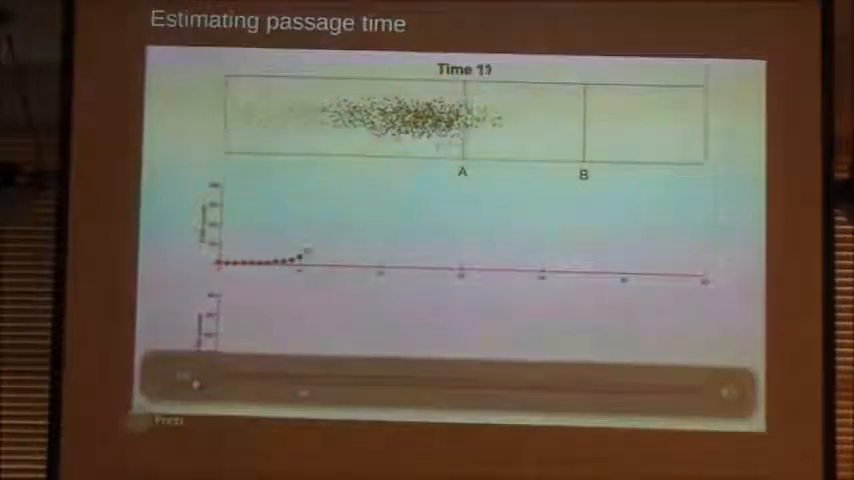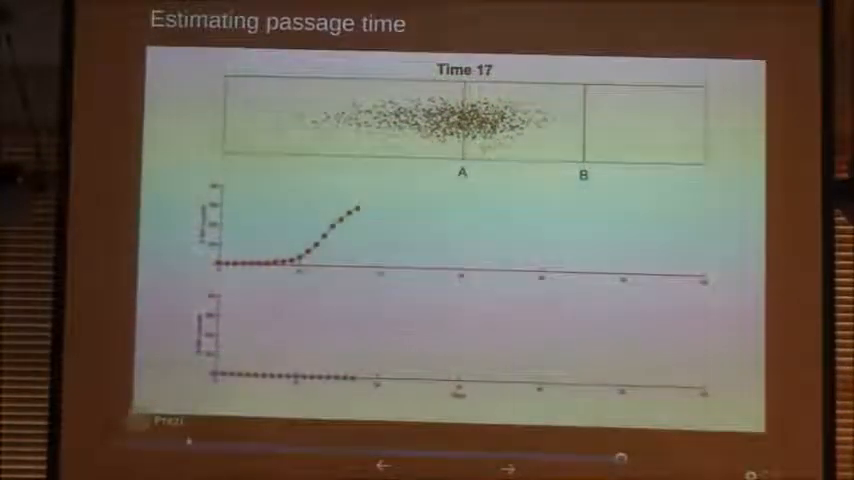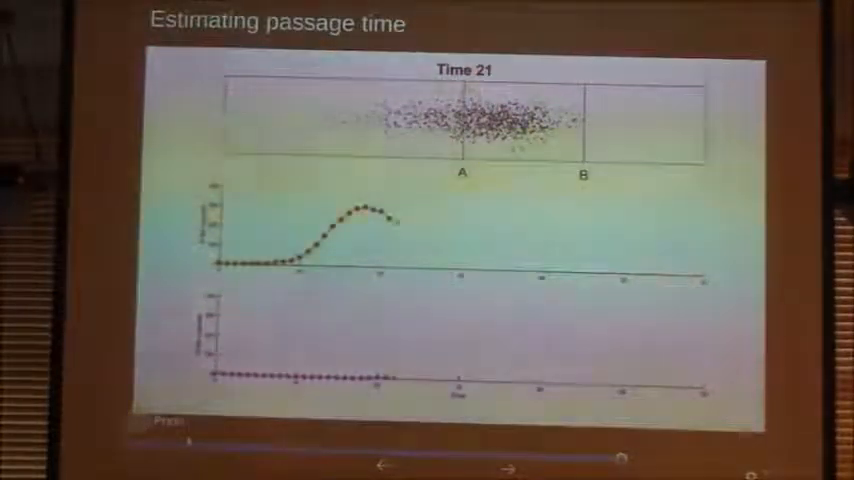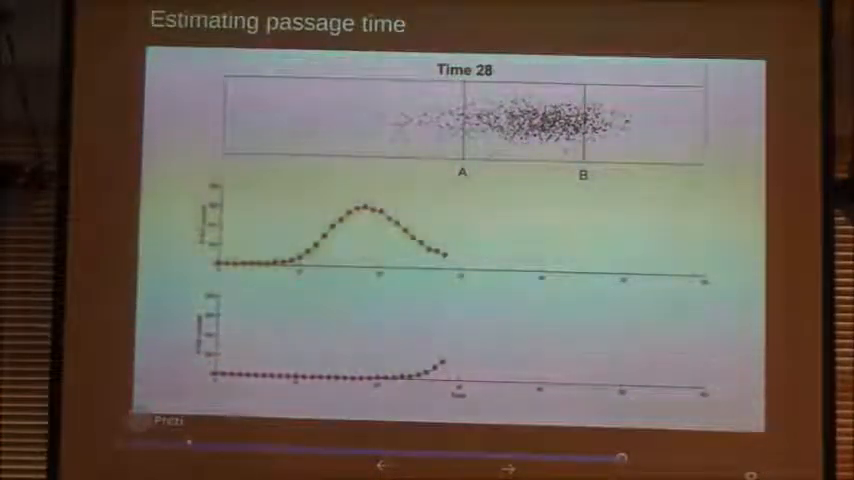As time goes on, you start seeing fish going past point A but nothing at point B, and then they start to show up at point B, and it's diminishing at point A. Should have made this run a little faster.